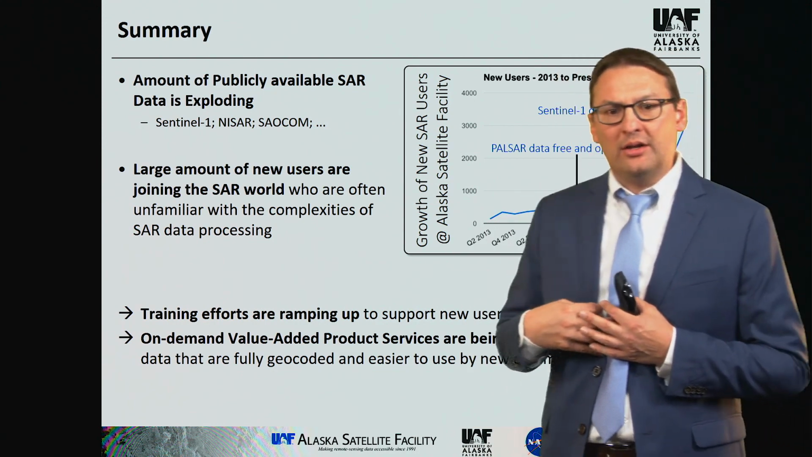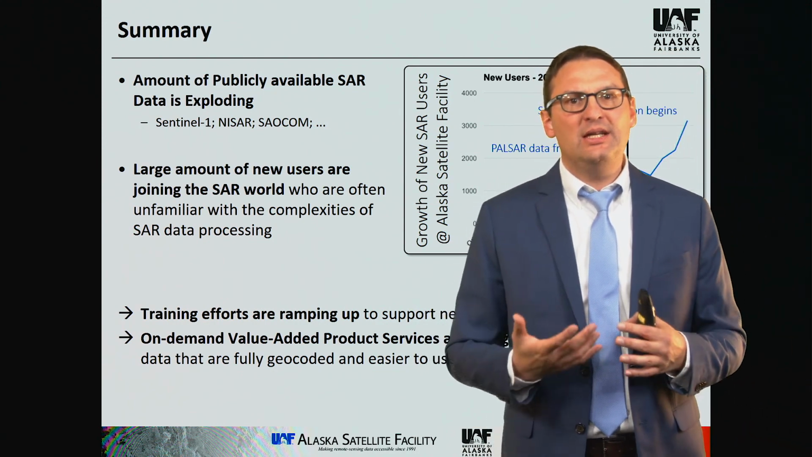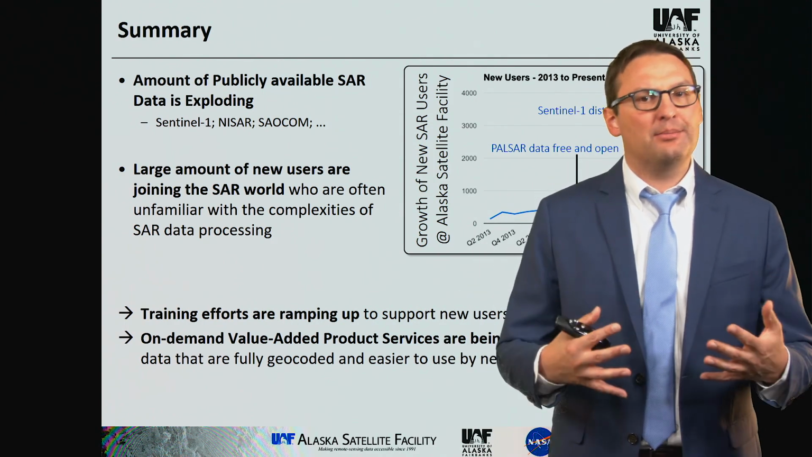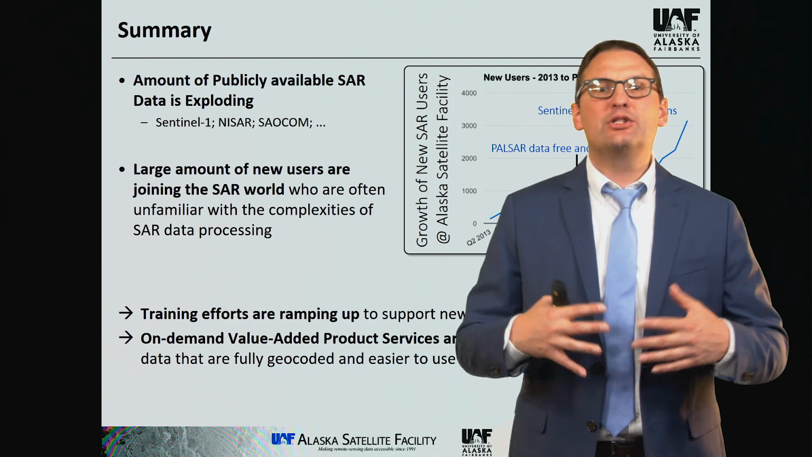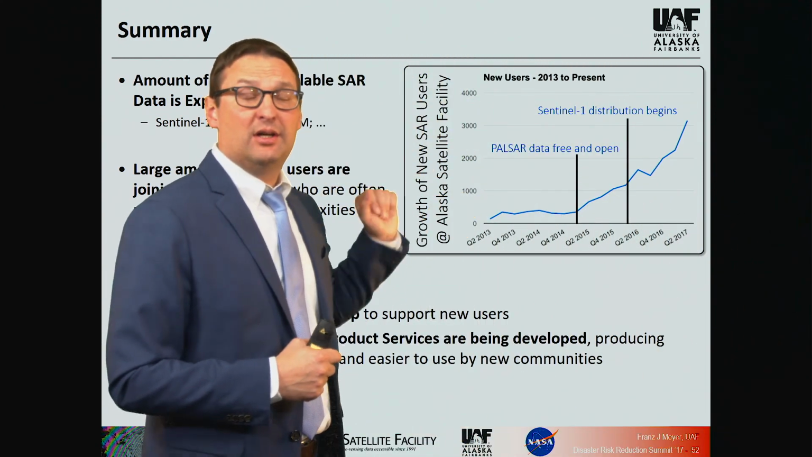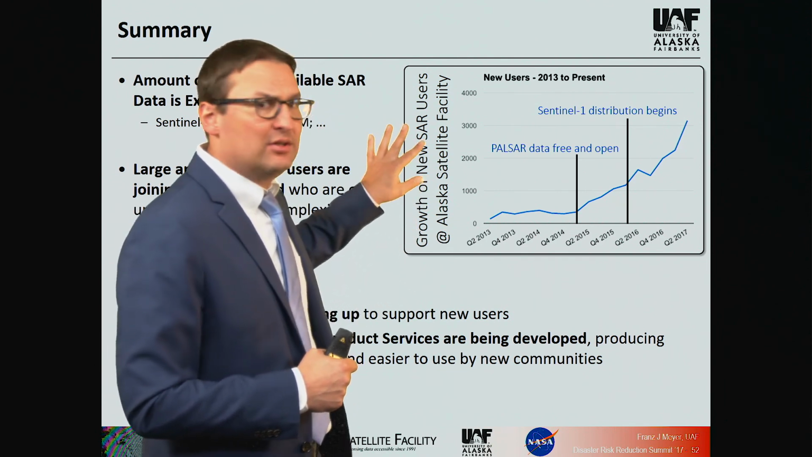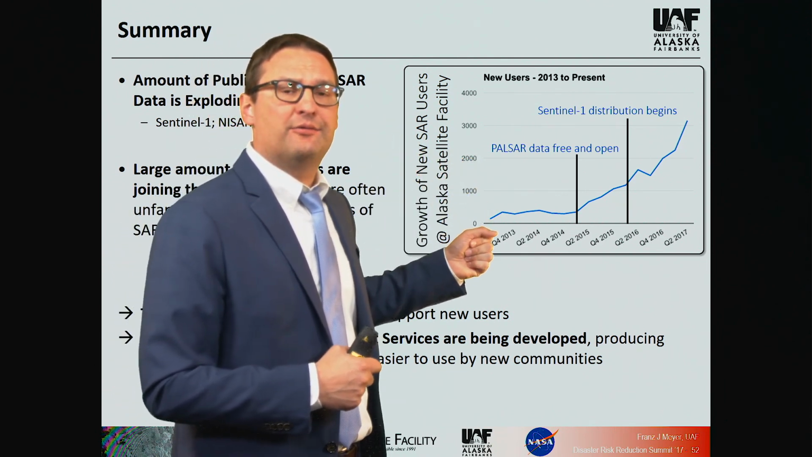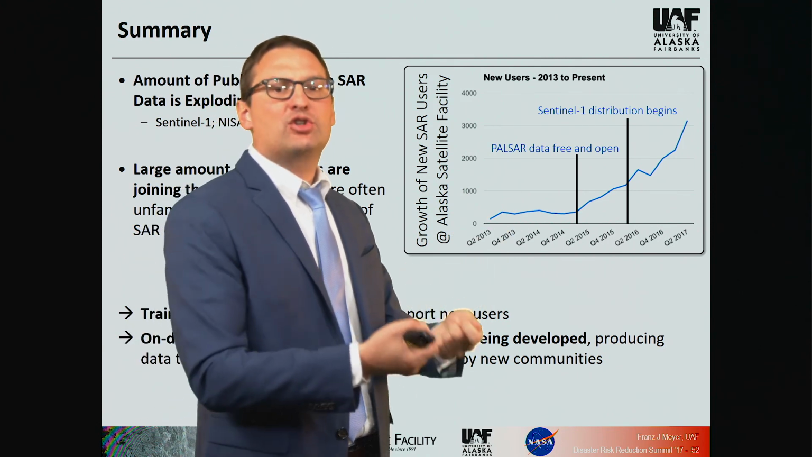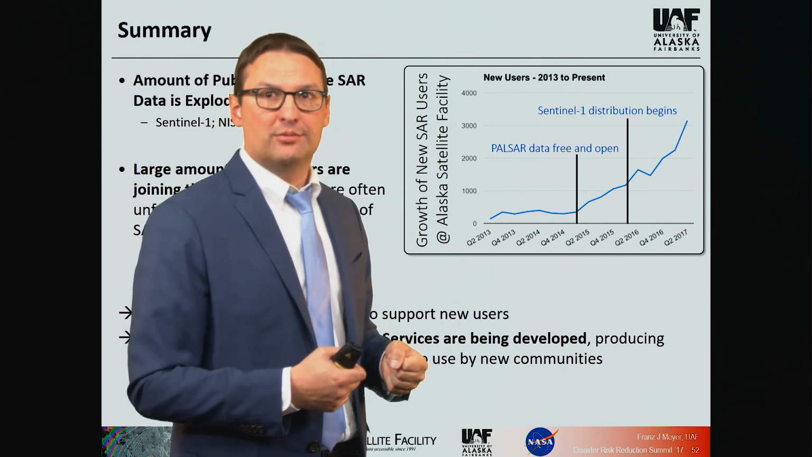Another thing I wanted to mention is that with the advent of all of these free and regularly sampled datasets, we have seen an explosion of the SAR user community. This plot that you see here on the top right shows only ASF, the Alaska Satellite Facility, user community, the people that come in every month and actually download data, the active users, we call them.